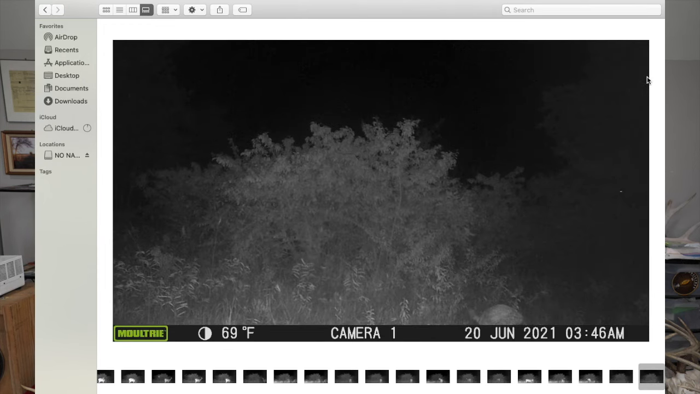Or is that a little pig? Look, it looks like a little pig, doesn't it? It does look like a little pig. It's weird. I can't tell what it is.